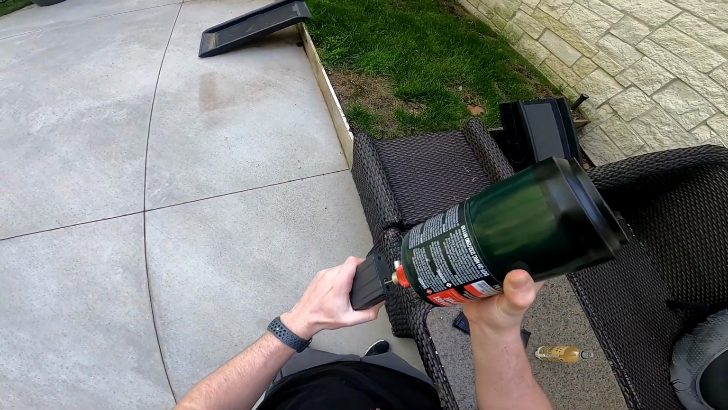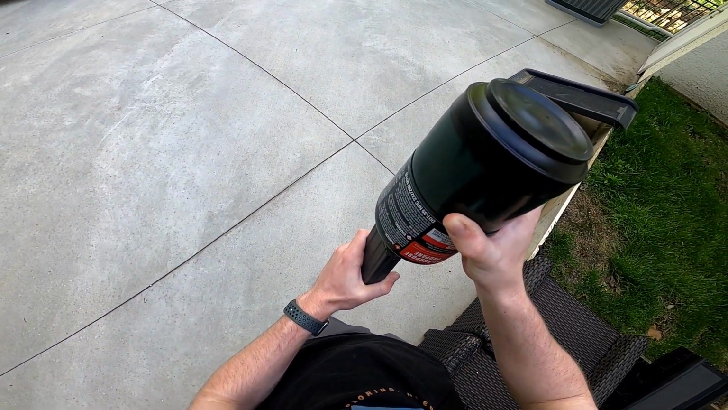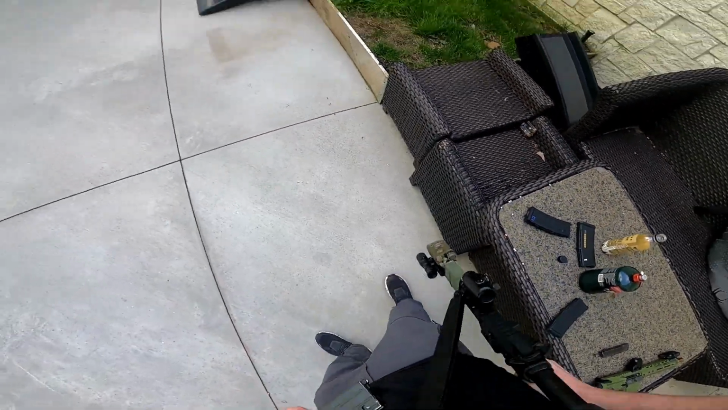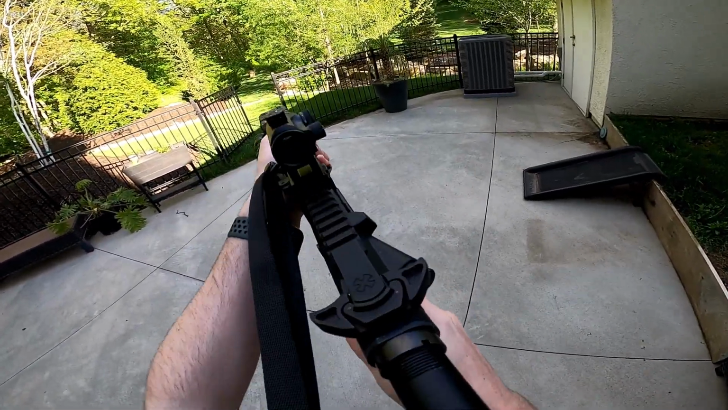As these run off gas, the reliability of these guns depends on the weather. If you live in a super cold environment, these might not run too well. I haven't had any consistent issues with reliability, but I have only had these since the end of March. As it gets warmer, magazines become more efficient and reliable.